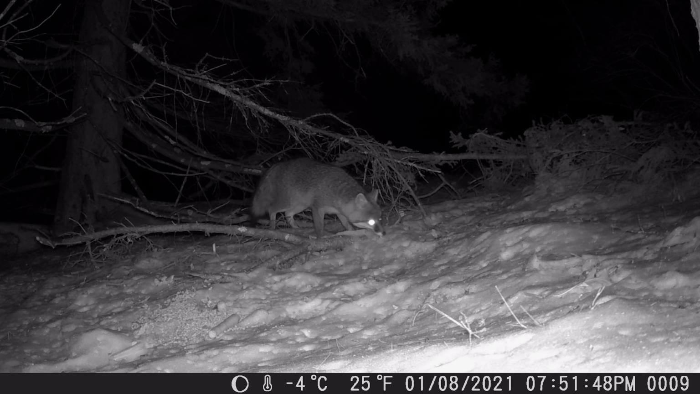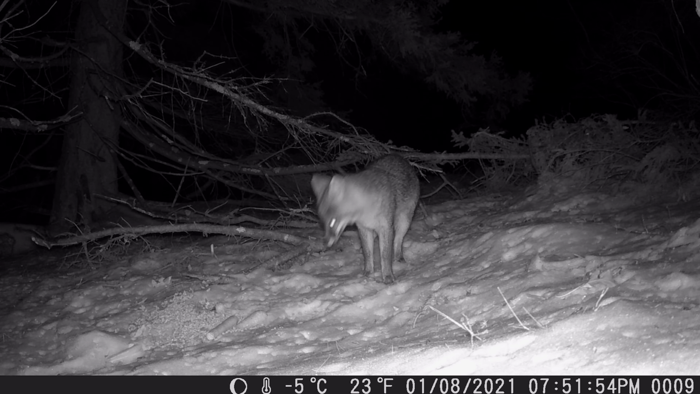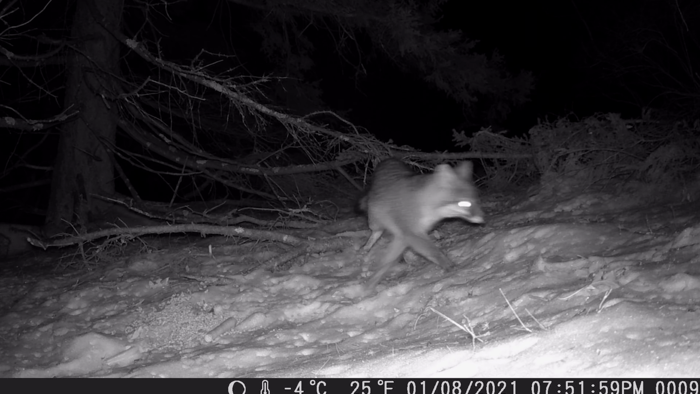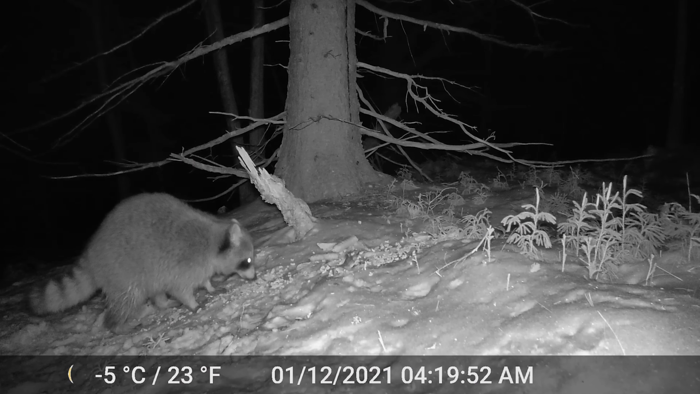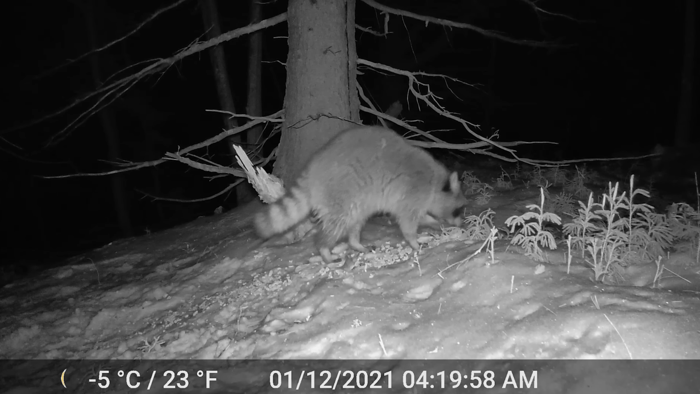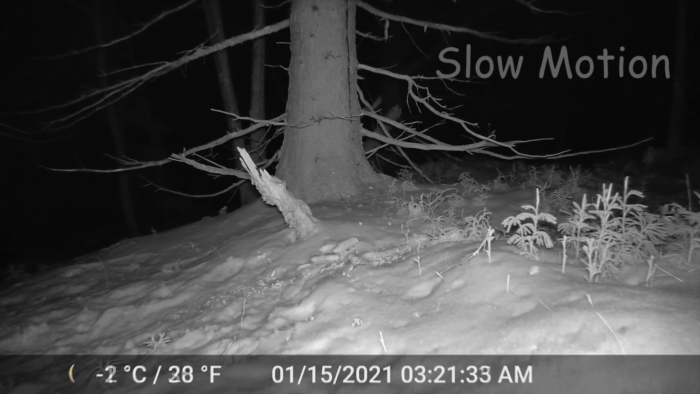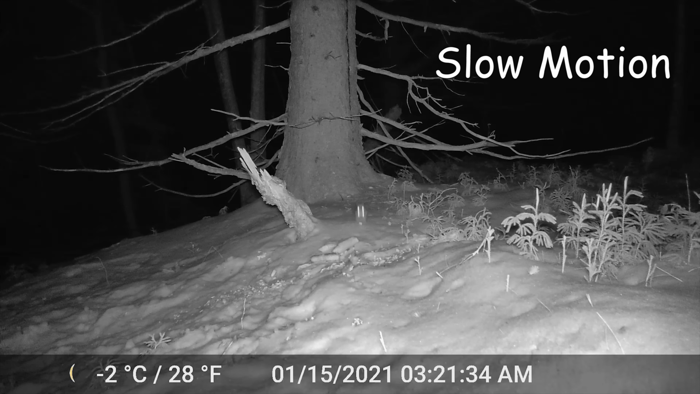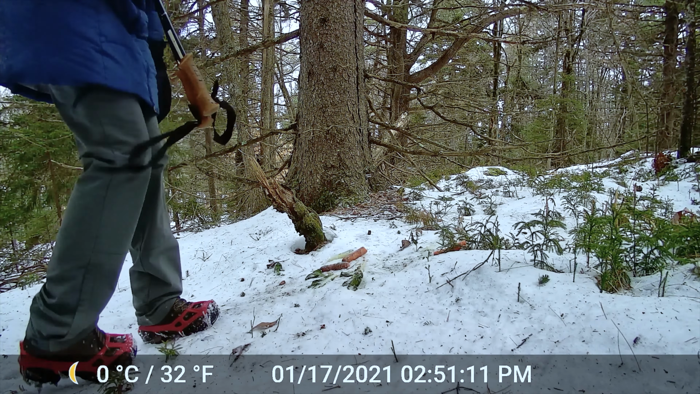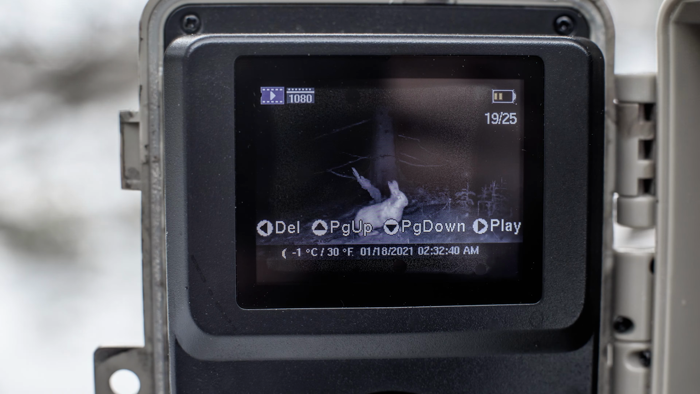Less than a week later, still no snowshoe hare, but I was rewarded with this handsome gray fox. Over the next week, wildlife activity really started to pick up at this particular camera spot, leading off with this raccoon, followed by this really neat footage of a flying squirrel. Here is a friendly greeting from some random hiker a couple of days later, who may have actually brought some luck because only hours later, I finally got my snowshoe hare.